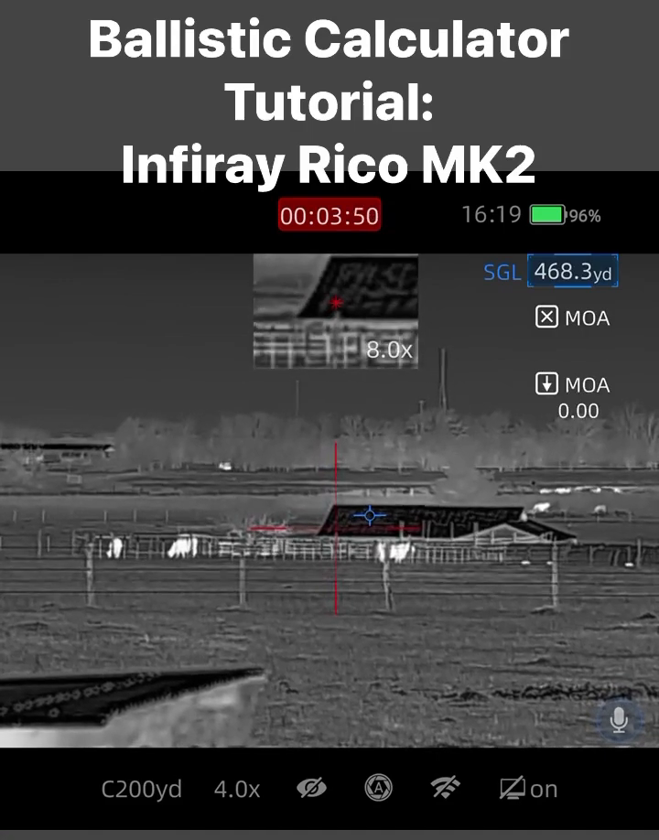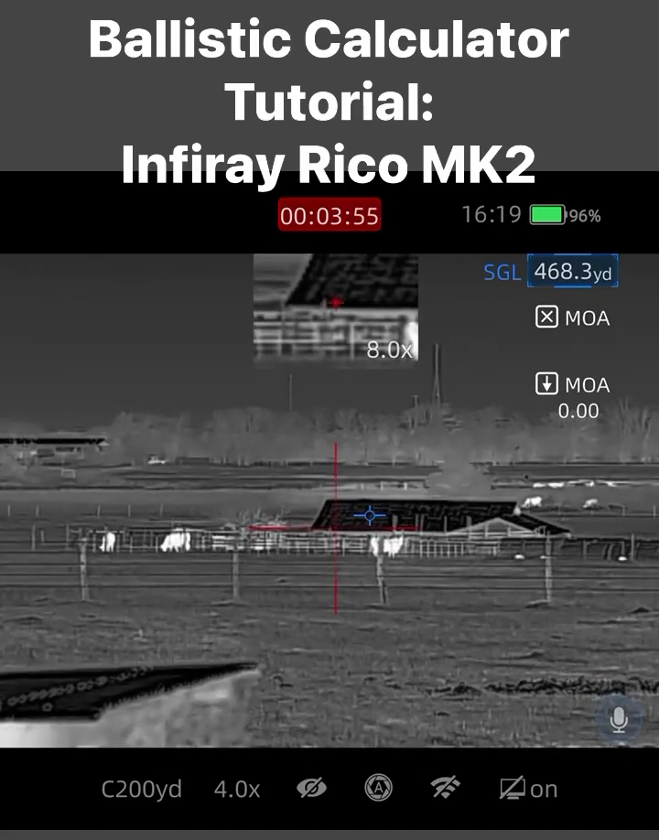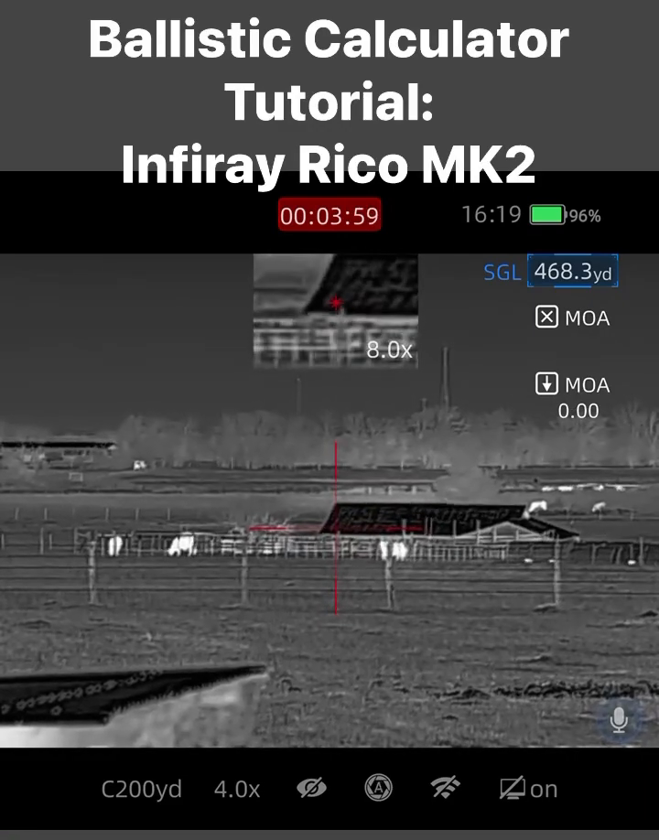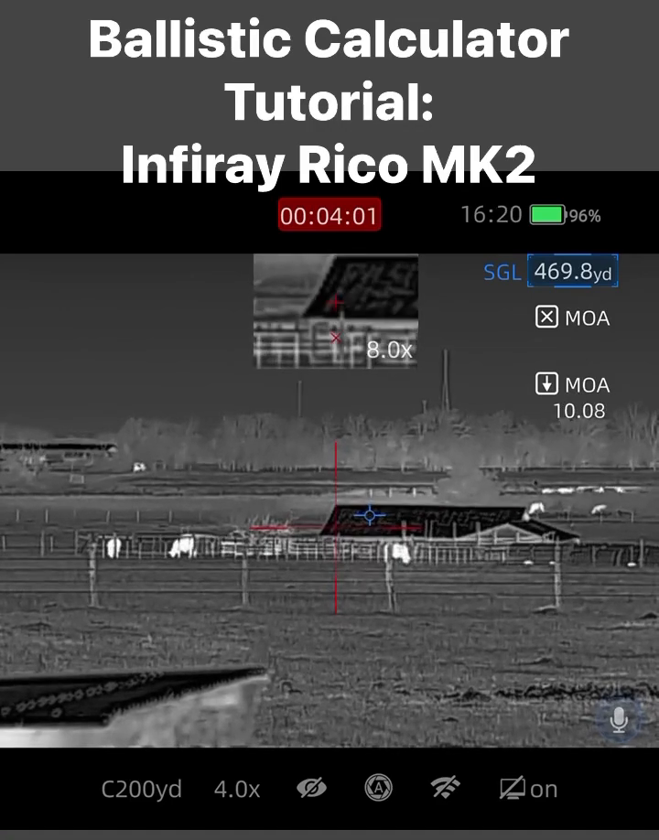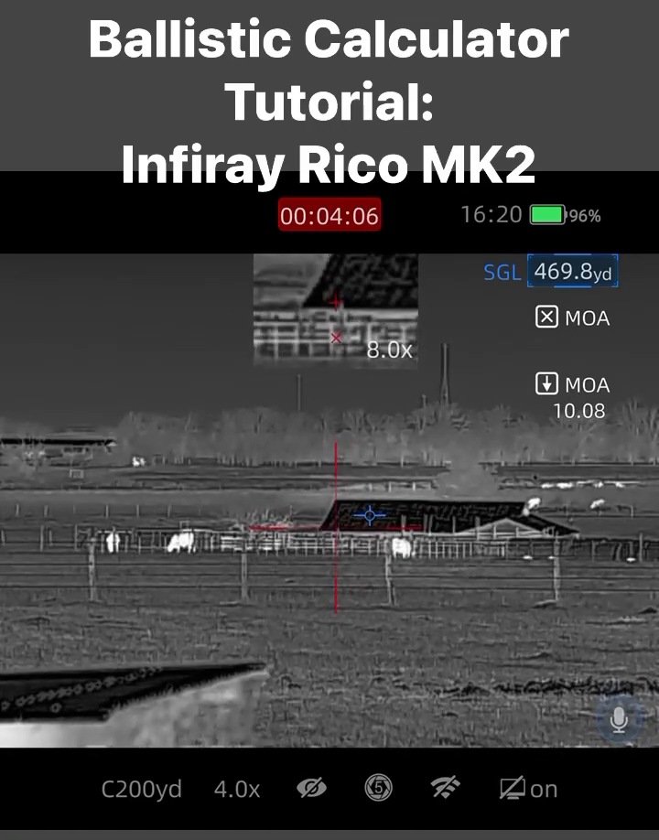Do a quick single press. That's going to give us a single range with the blue circle. Depress it again, and it's going to tell us we're at 469.8 yards.